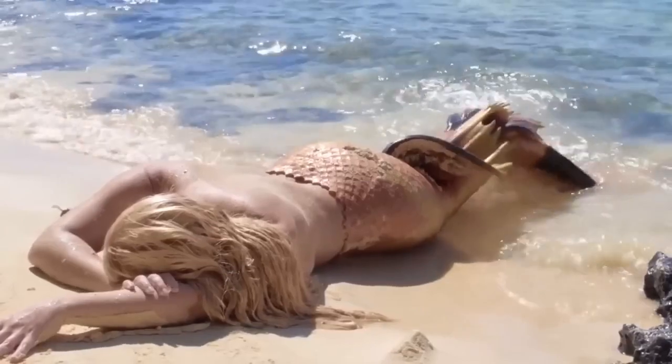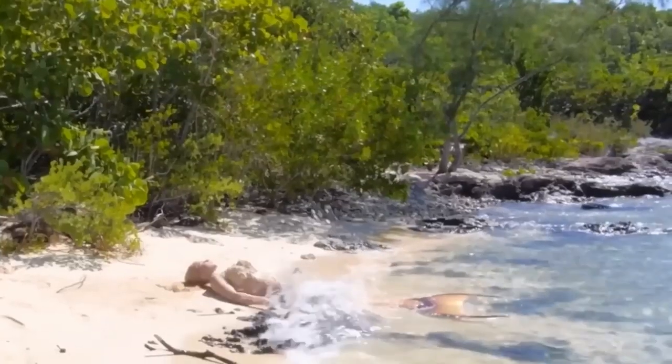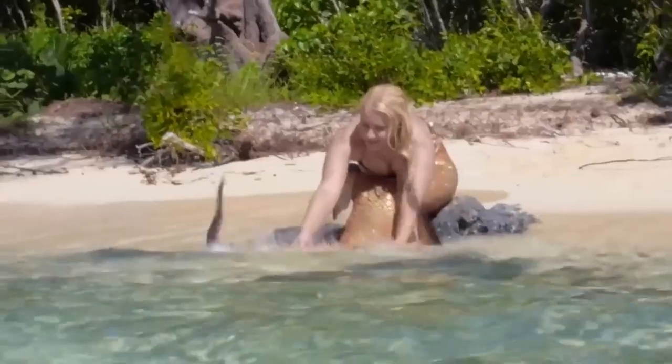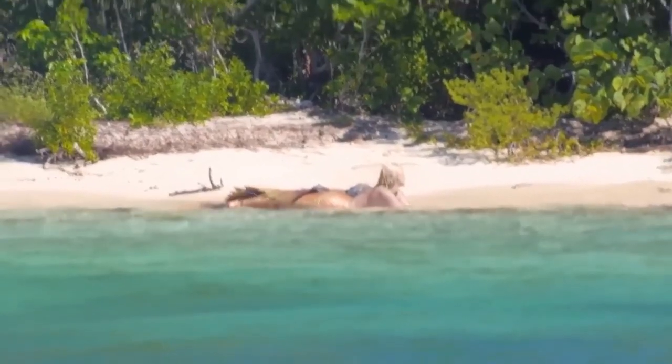This unaware mermaid was caught on camera while chilling on the beach. The guy who recorded it was pretty far from the mermaid, and she probably was just too busy sunbathing to notice anyone near her. Her blonde hair, golden brown tail, and the way she lays there can make anyone stop and stare at her forever.